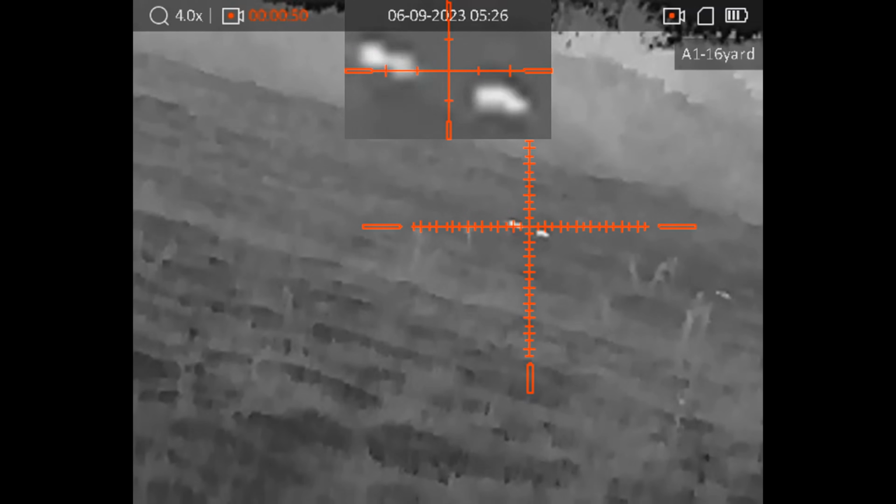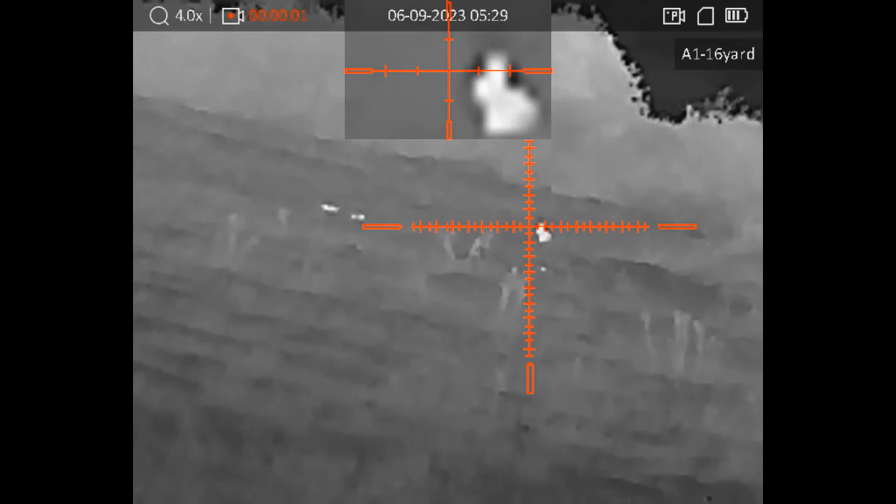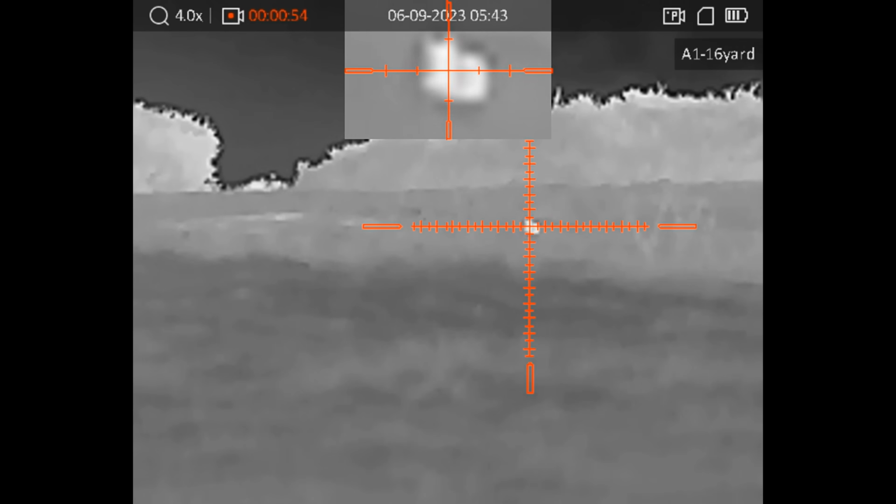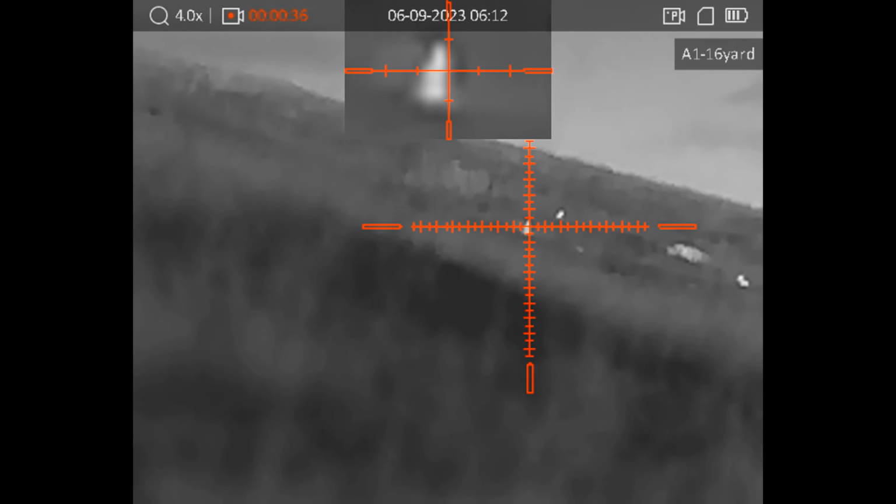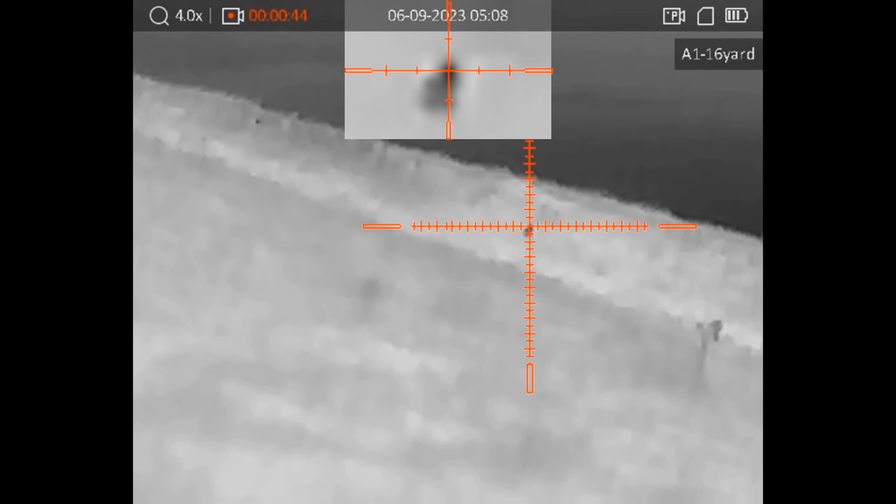Just above this rabbit warren here, we're getting rabbits coming out, and I shoot 3 or 4 here which are out at around about 60 metres, so that's about 65 yards, something like that. A couple a little bit further, around about 70. And finally here I take one that's right out further on the bank at 90, I think it was about 92 metres, so just over 100 yards.